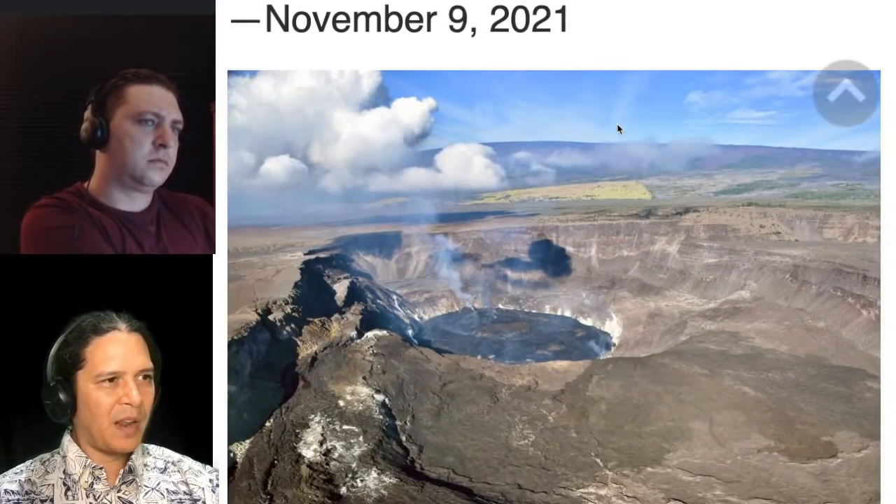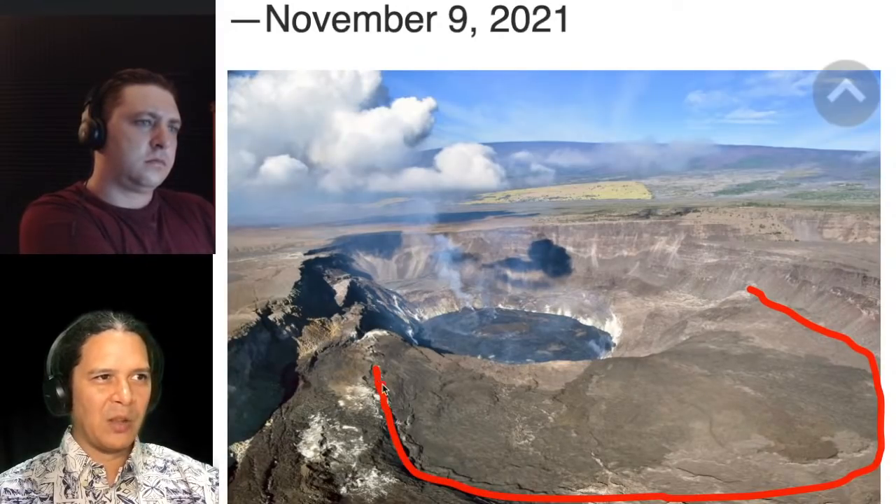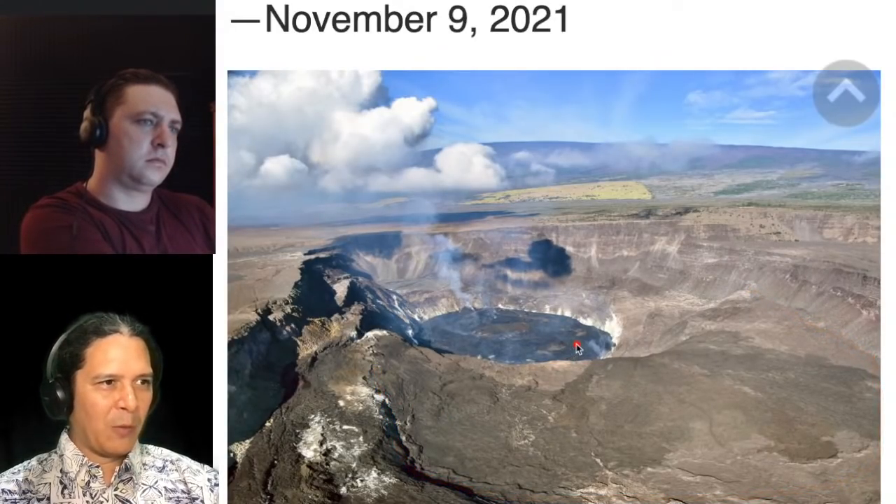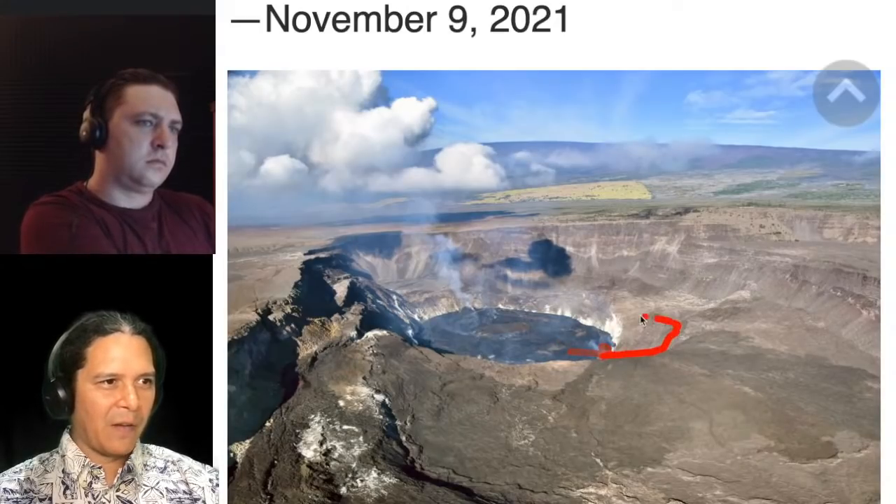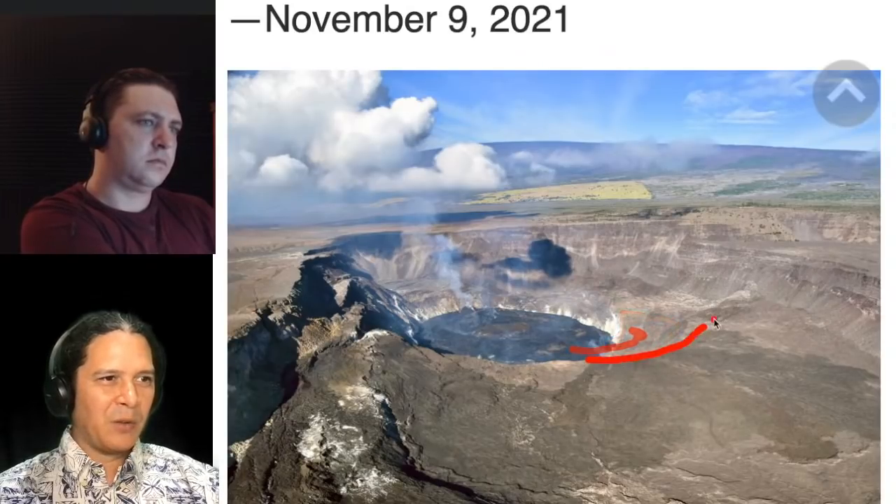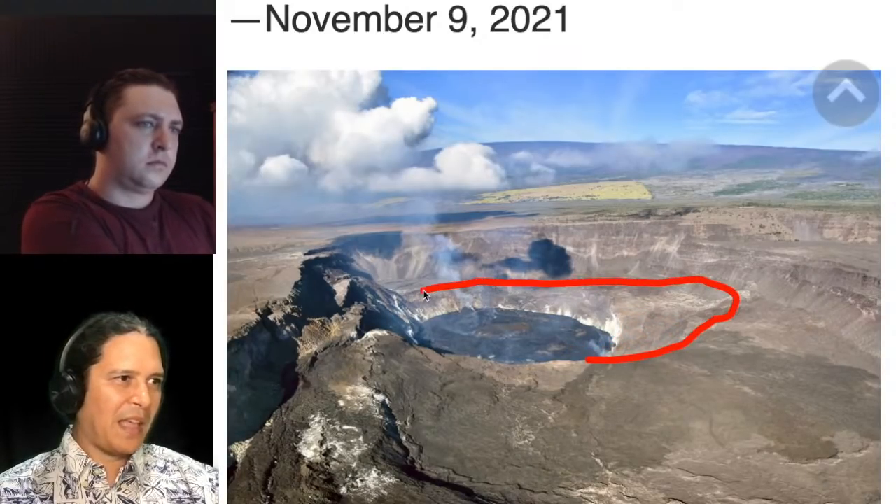Overflight on the 9th here, a little wider angle view. So this is that closer down drop block in there. For those of you who are imagining when this crater tries to overflow, where it might actually go, right? We're talking about it lapping onto this little wedge right in there. This little thing right in here is where it can go first. And then that next lowest level is right through there, like that.